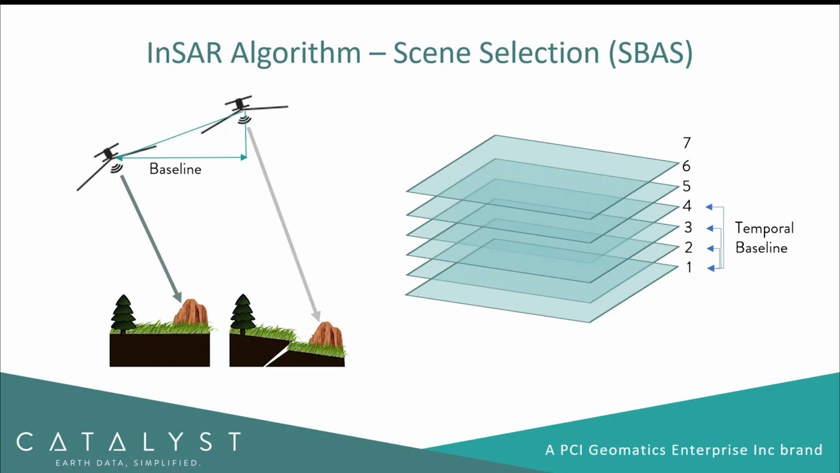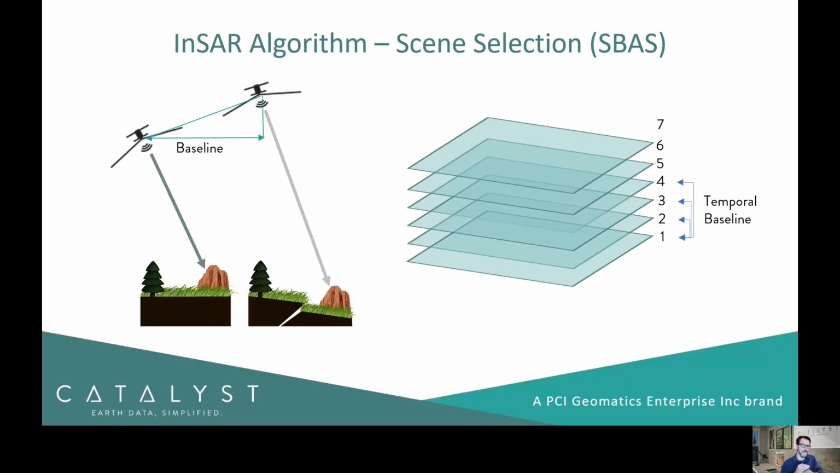So SBAS is basically a technique that allows us to select the best pairs among our stack. We can collect multiple images. What we're looking to do is to select the best possible images in our stack to have highly coherent measurements and generate highly coherent targets to then extract the information from the phase portion of the radar signal.